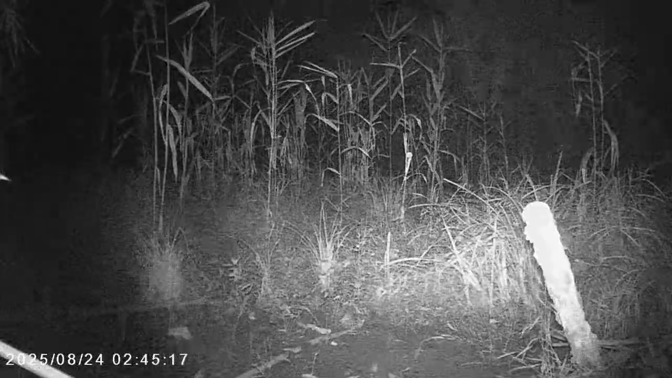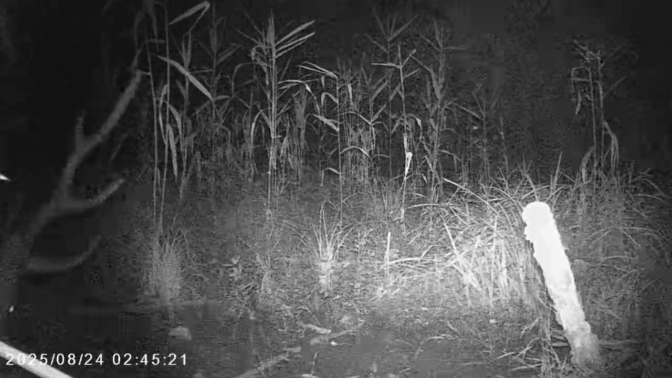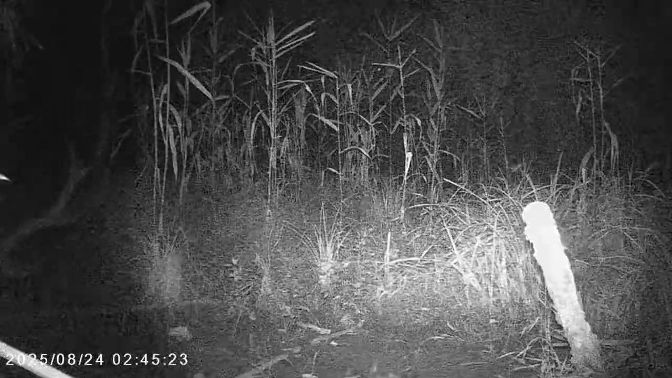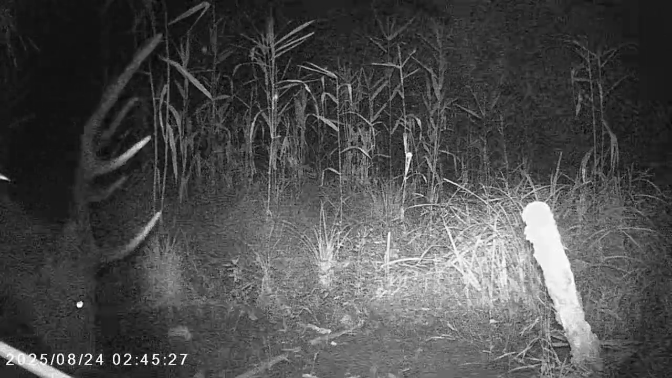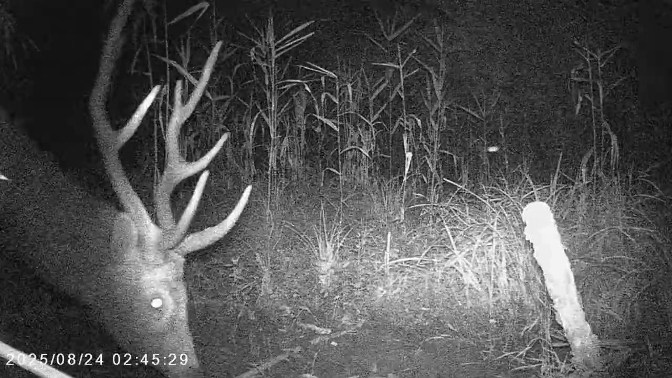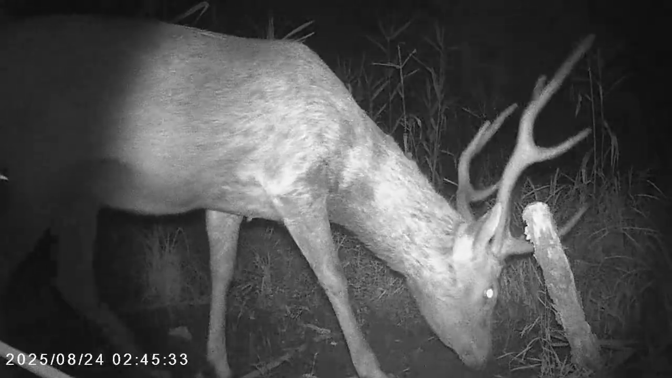Then we have another male Sika there, and we can count the tines on that magnificent antler. 1, 2, 3, 4, very clearly, making this a 4-year-old, an adult.